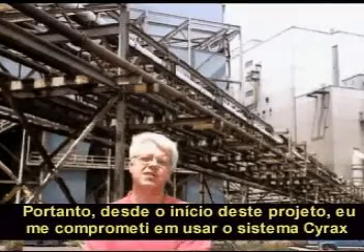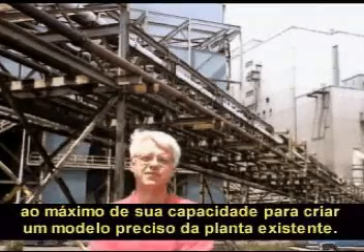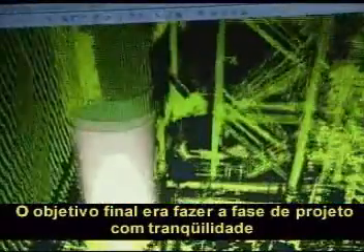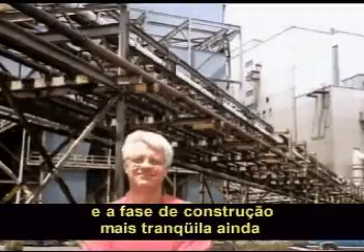So from the beginning on this project, I committed that we were going to use the CYRA system to its maximum capabilities to develop a highly accurate model of the existing plant, the ultimate goal of making our design process smoother and hopefully construction much smoother.